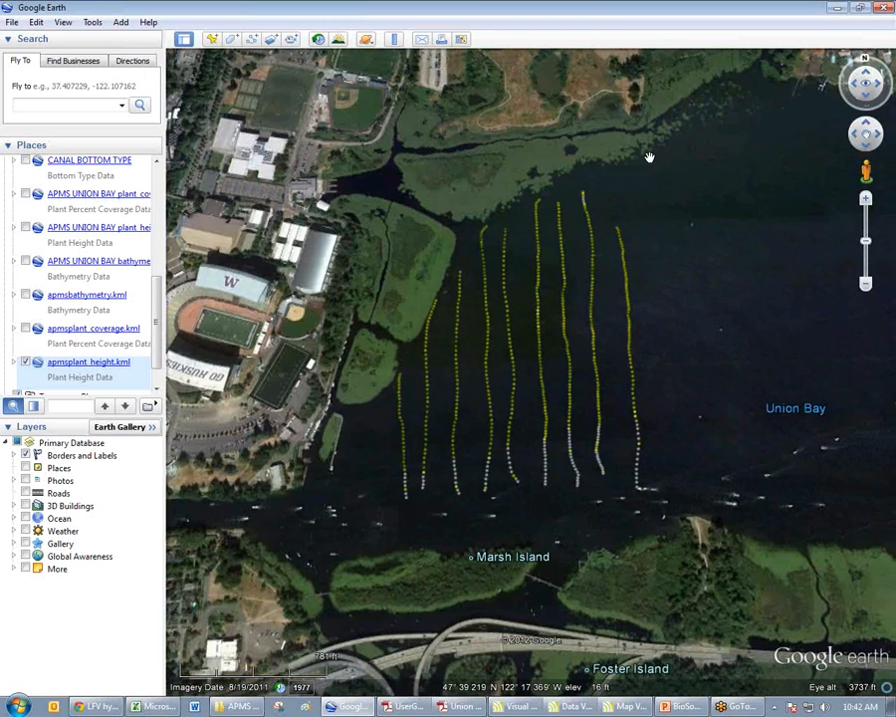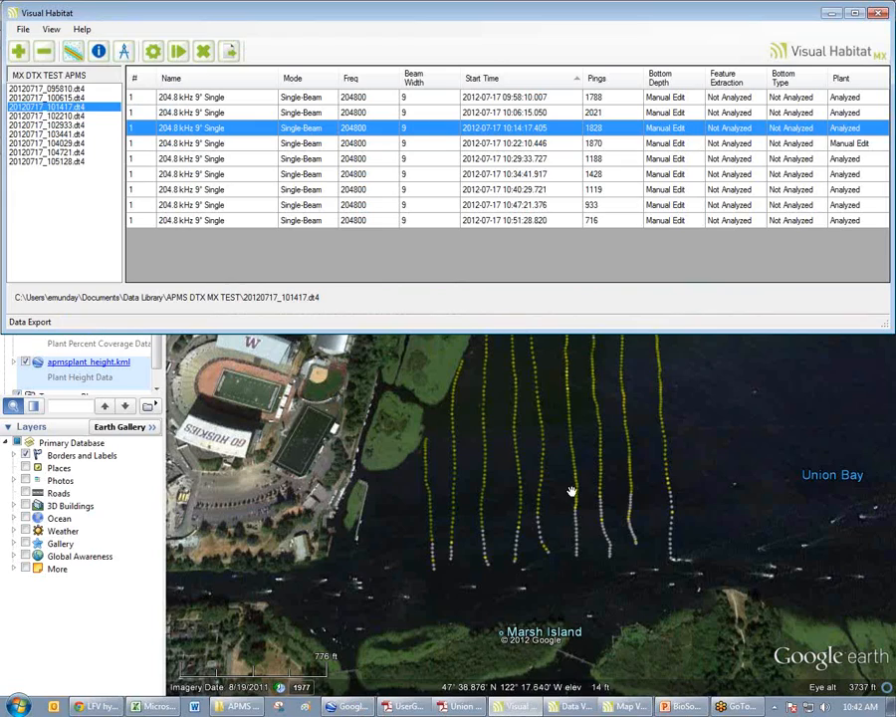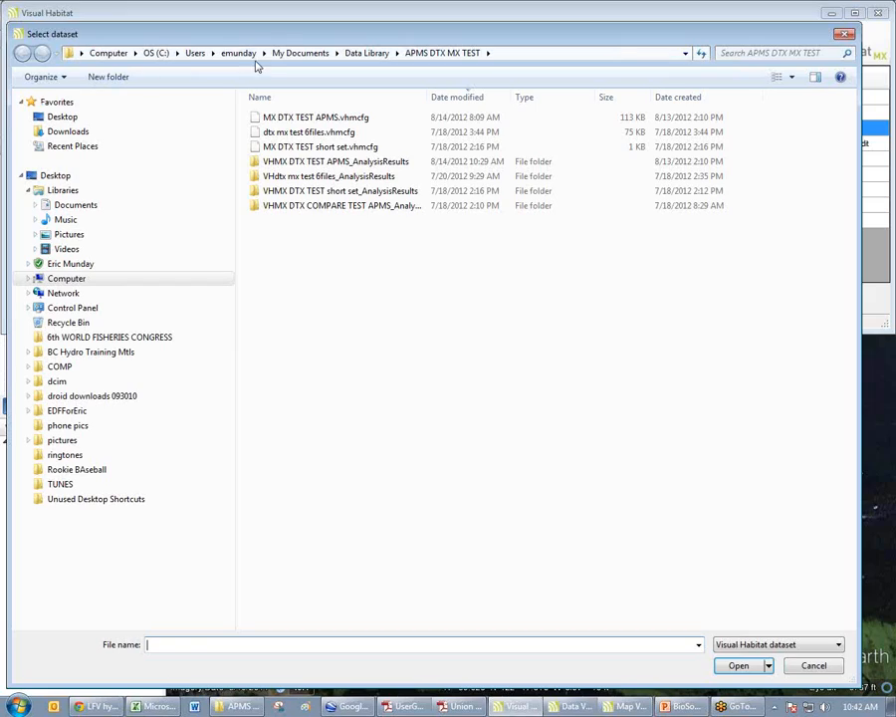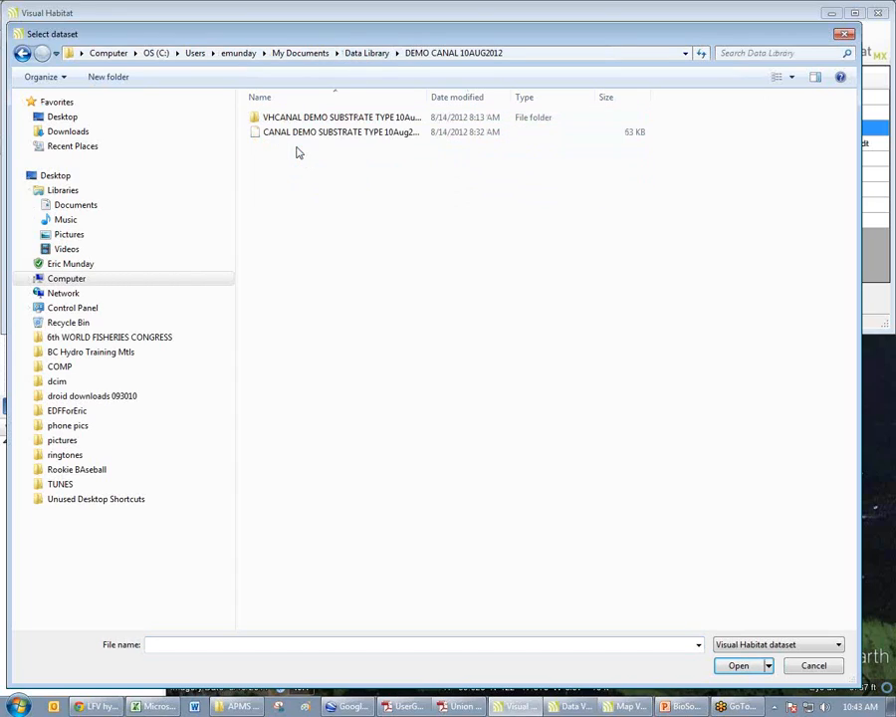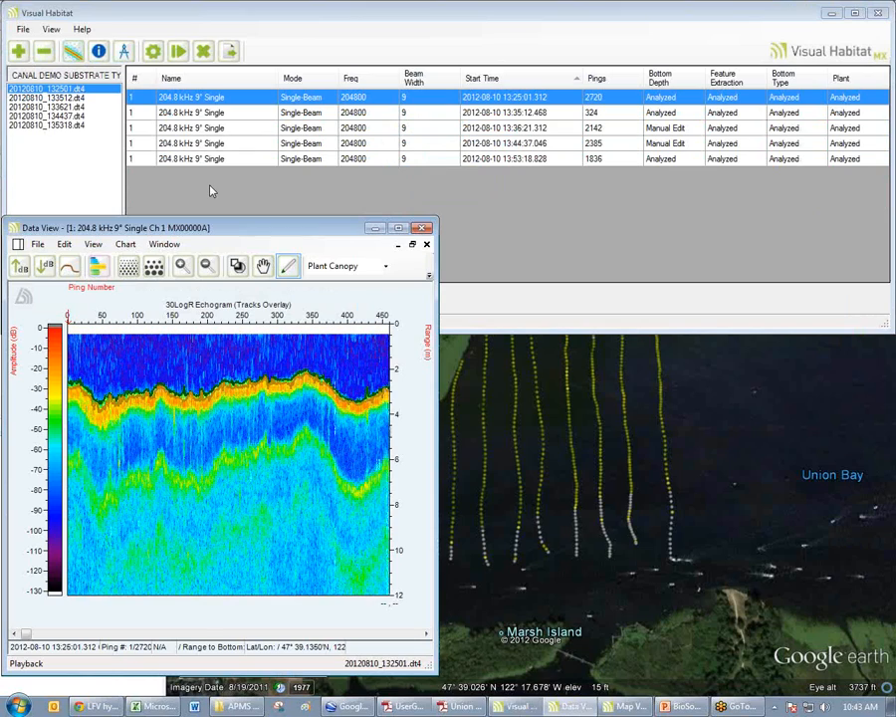Now, we are getting near the end of 45 minutes. I did want to show you a data set where we did some substrate typing. So I'm going to load a different data set. We collected this from the ship canal, which is nearby. In the ship canal, we ran 5 linear transects. So here's my data.